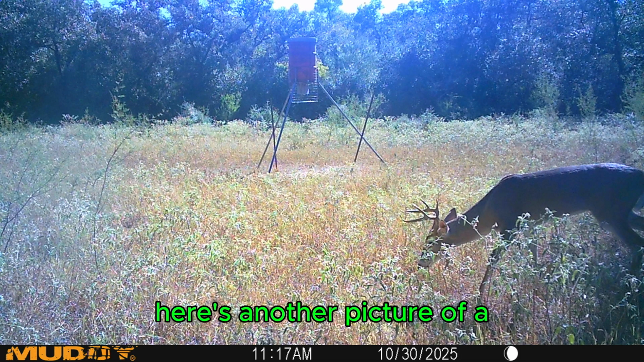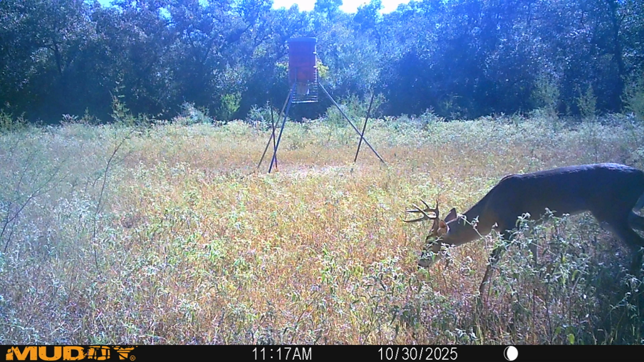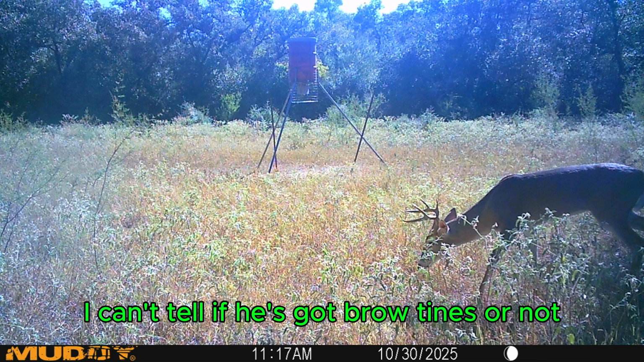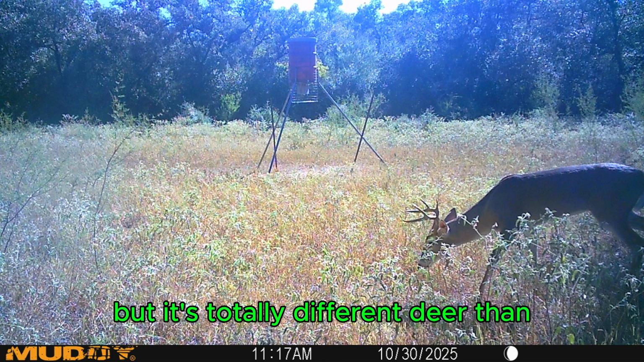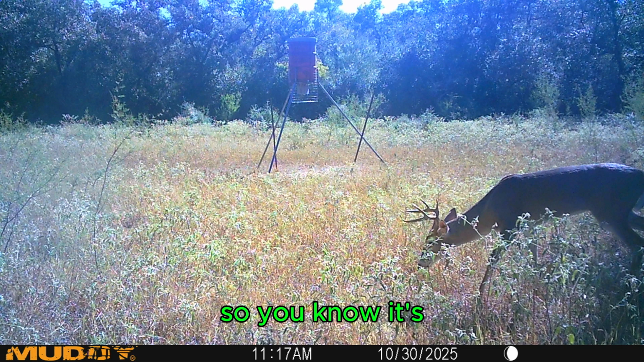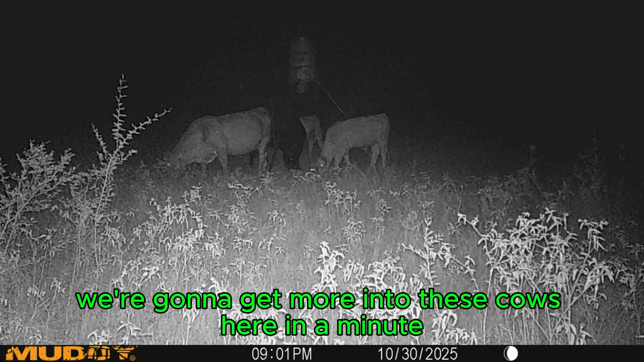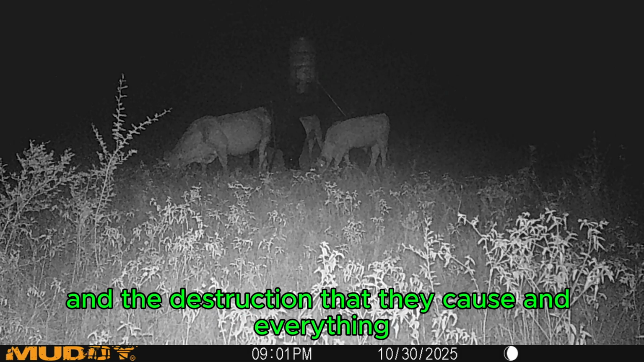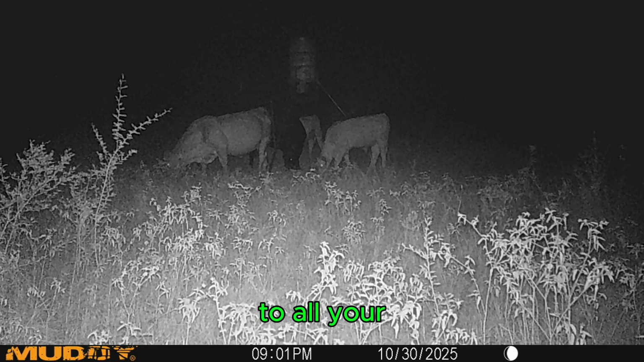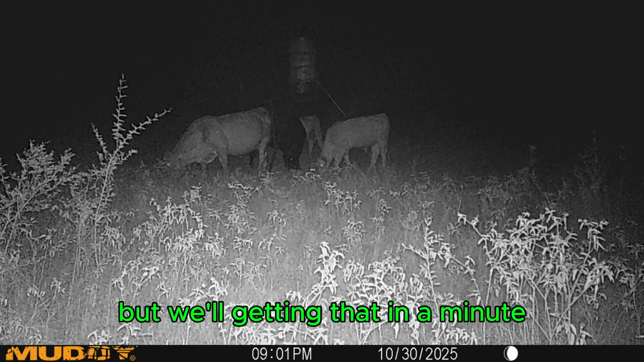Here's another picture of probably a little 8-pointer, or what should be an 8-pointer. Can't tell if he's got brow tines or not. But it's a totally different deer than what I've been seeing. So, there's a lot of different bucks. And of course, the local cows. We're going to get more into these cows in a minute and the destruction that they cause to all your feeders and your cameras especially. But we'll get into that in a minute.